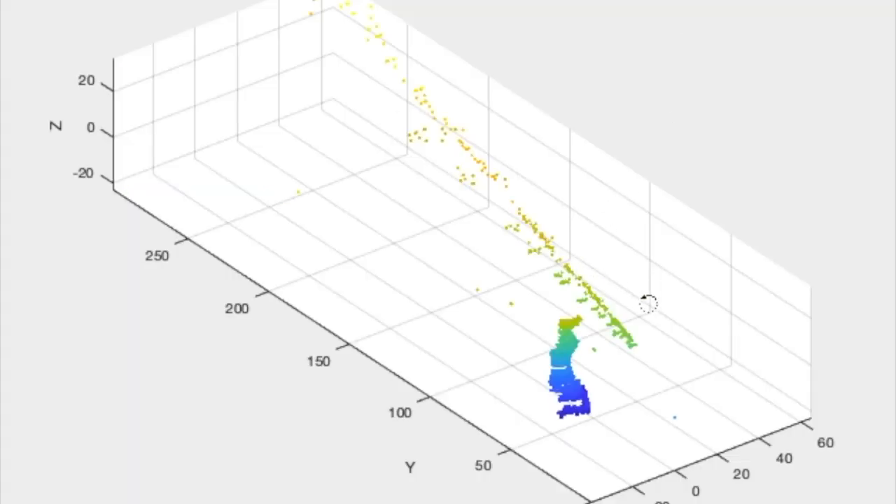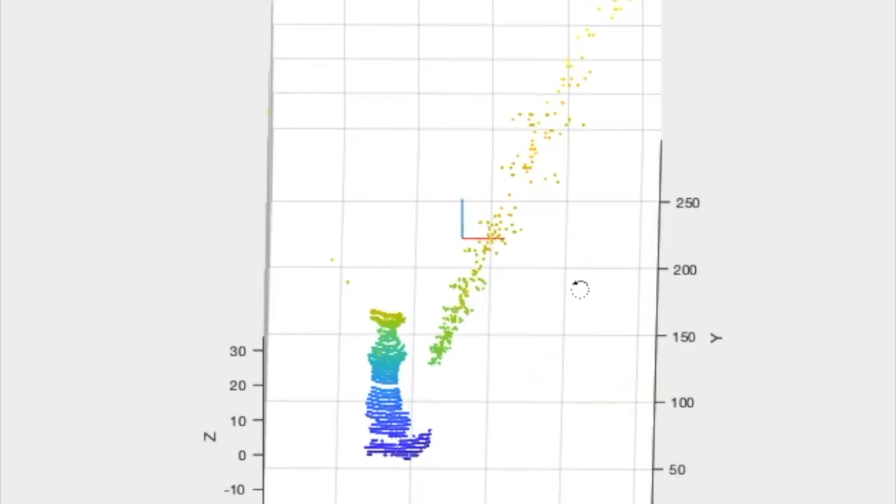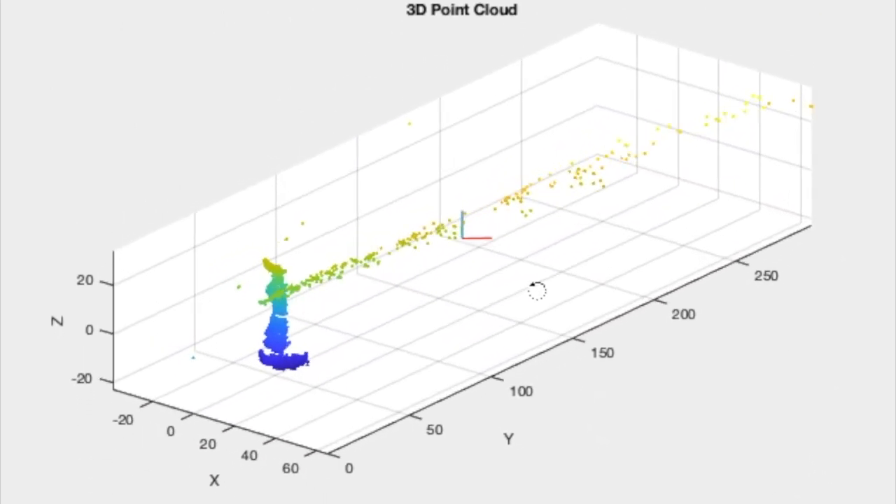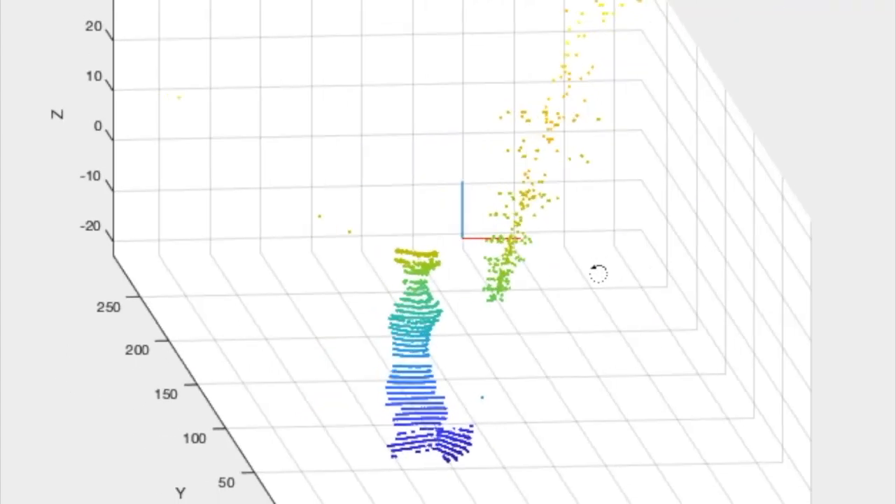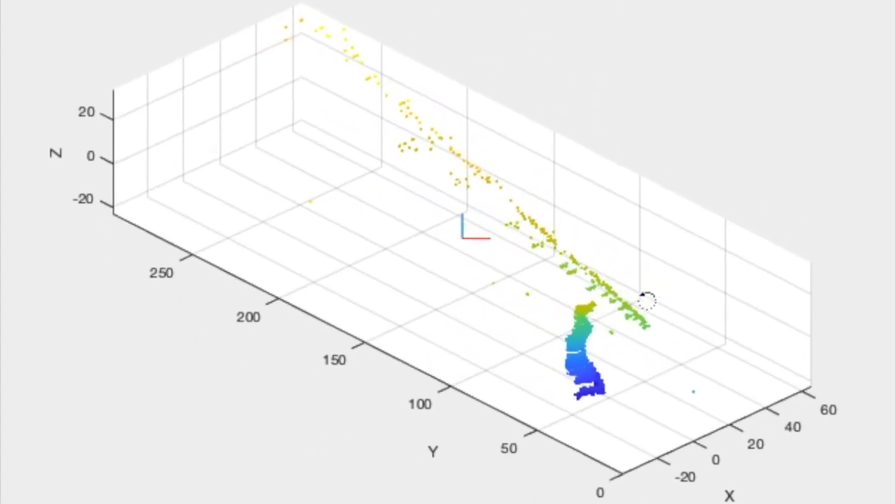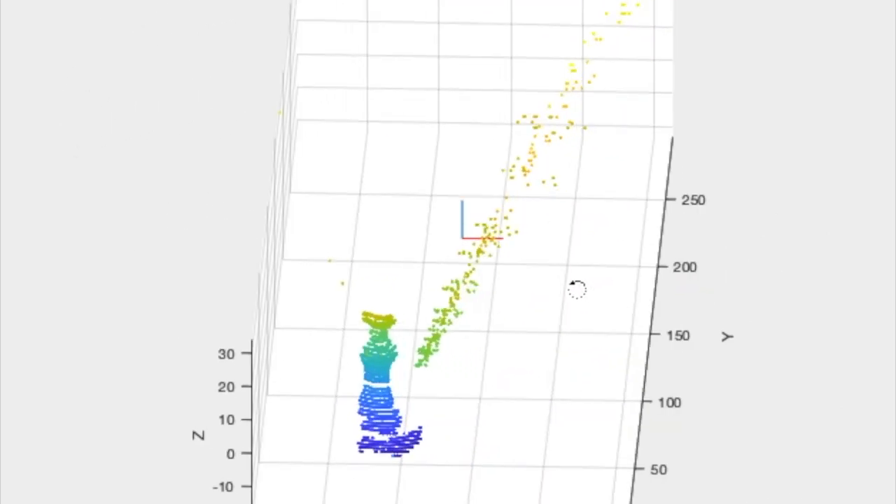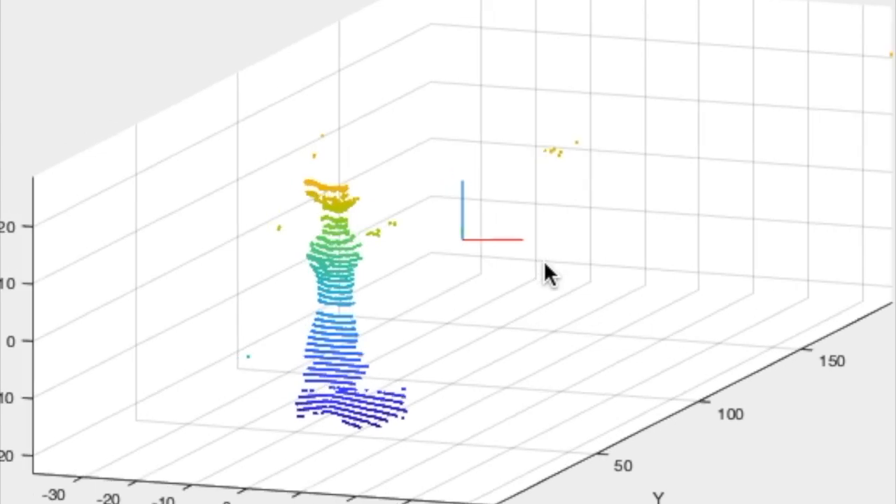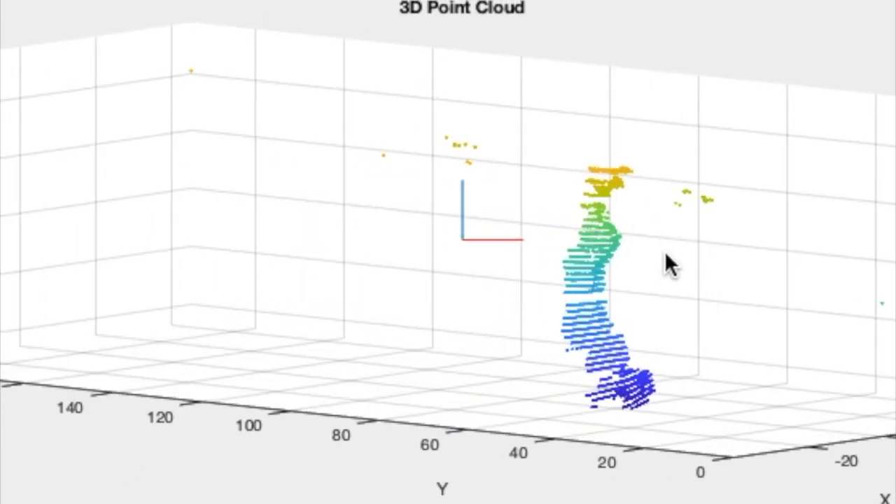As you can see here with my scan facing the north, there's a lot of noise. Maybe there's ambient light that was being captured by the image. So I had to go in and clean this up by physically deleting these points that were way out of the Y range.